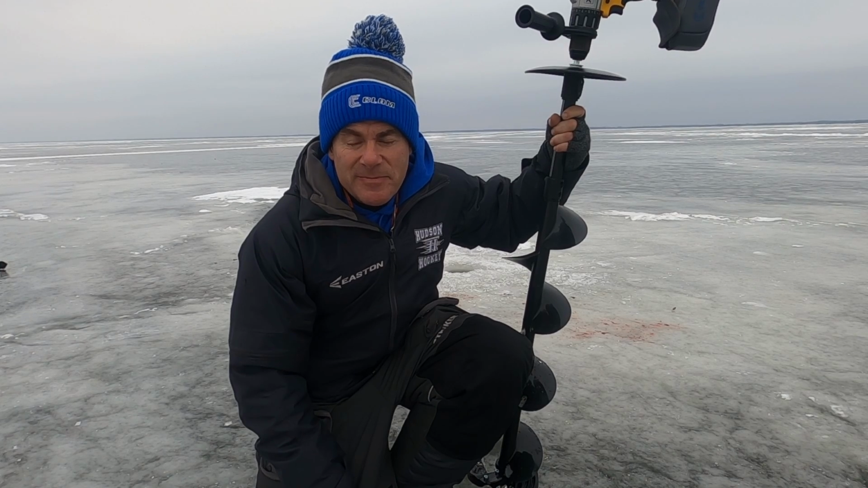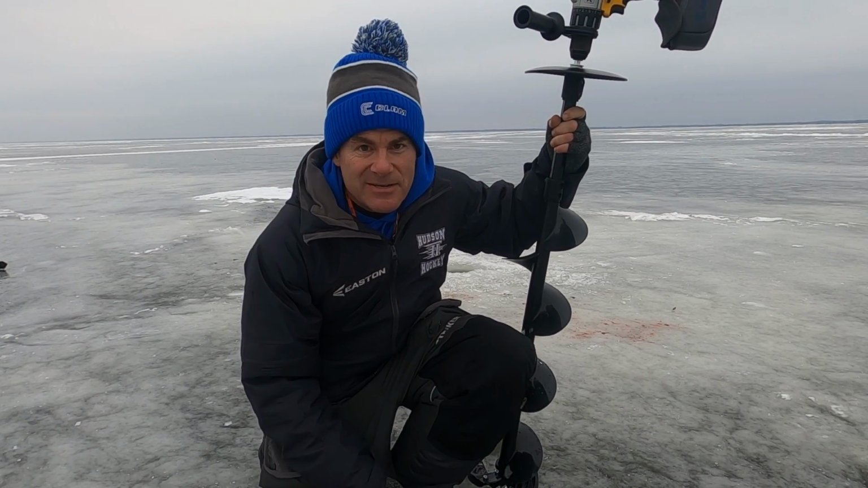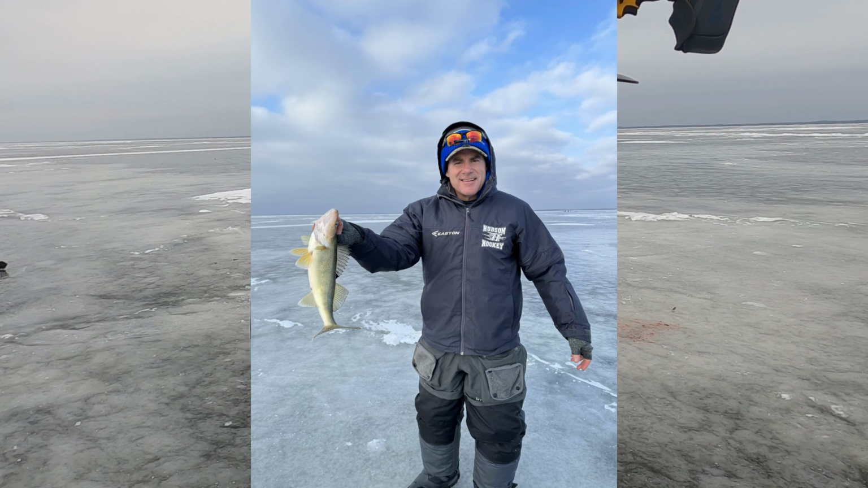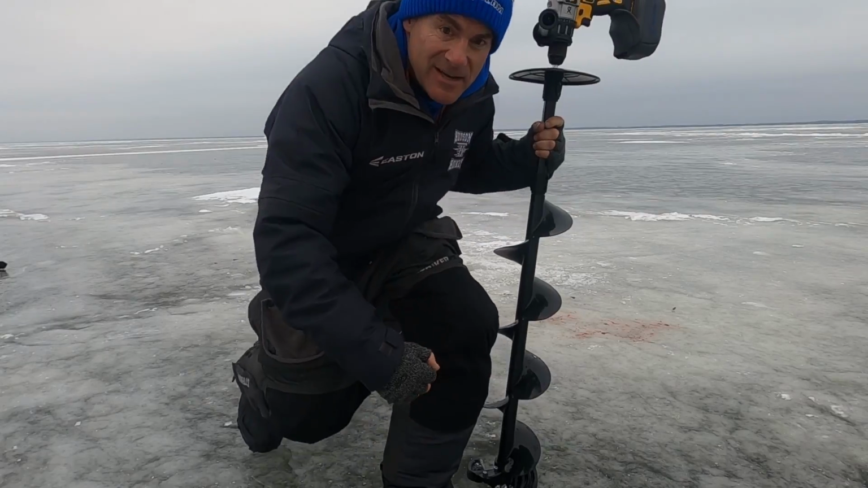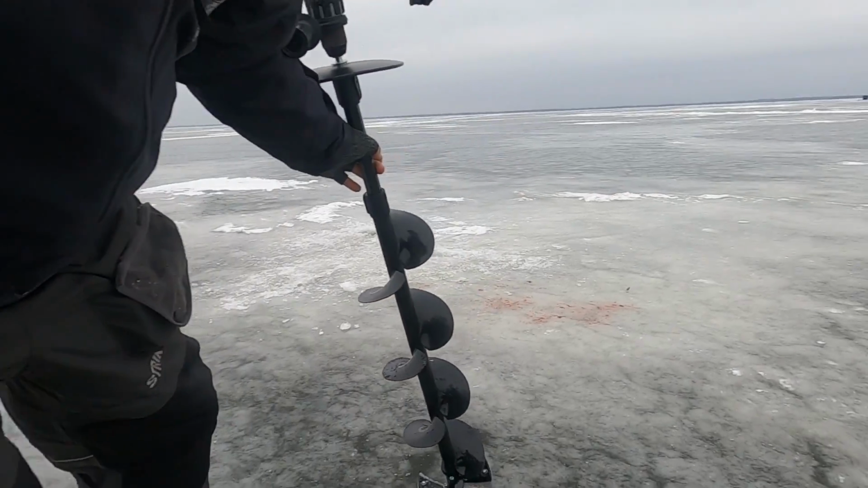All right, guys, I'm at my GPS spot where we caught them yesterday. I'm going to pop 3 holes here, but I want to show you the carnage from yesterday. I'll overlay some pictures of what happened. I didn't have my cameras set up, but anyway, lots of blood out here. Ugh.